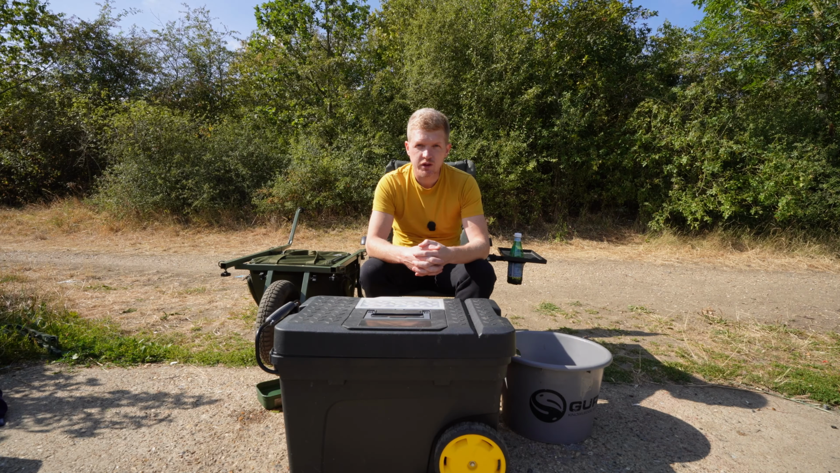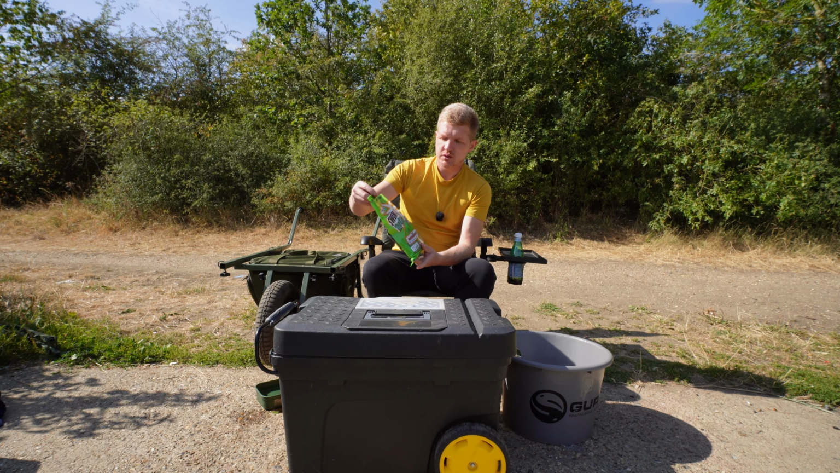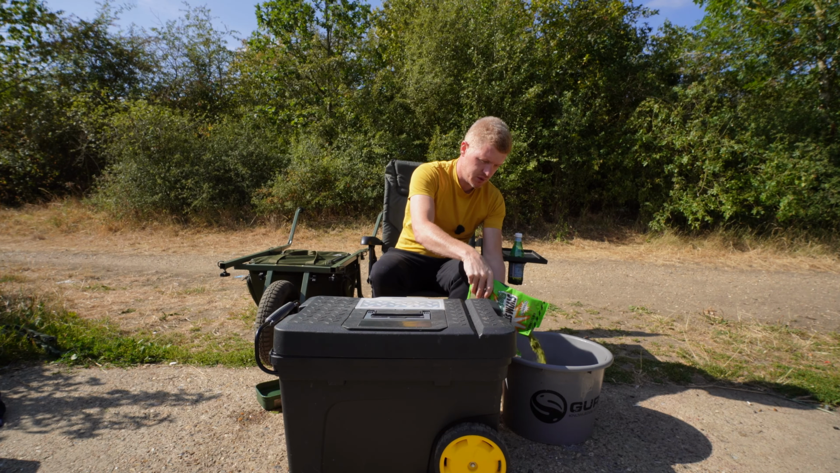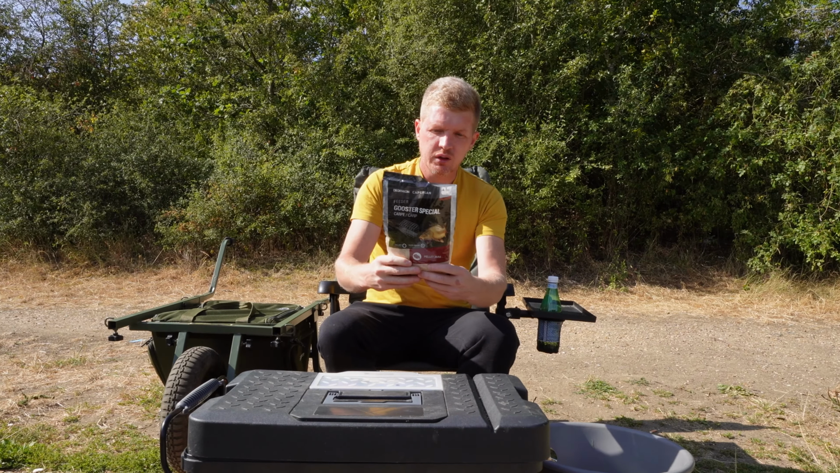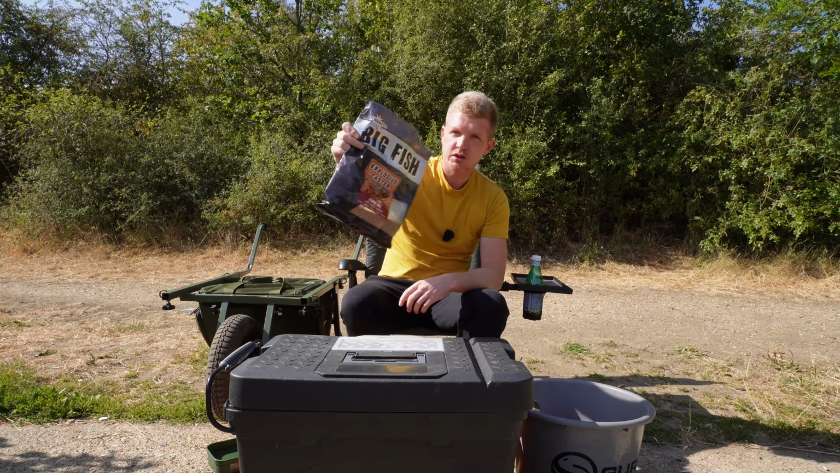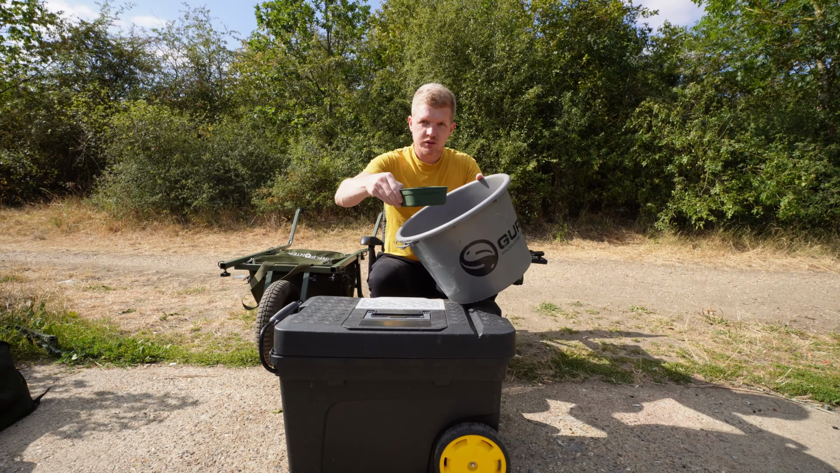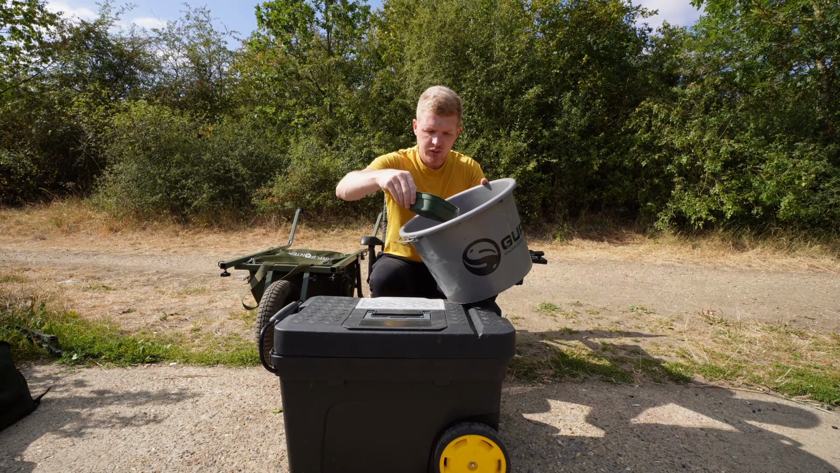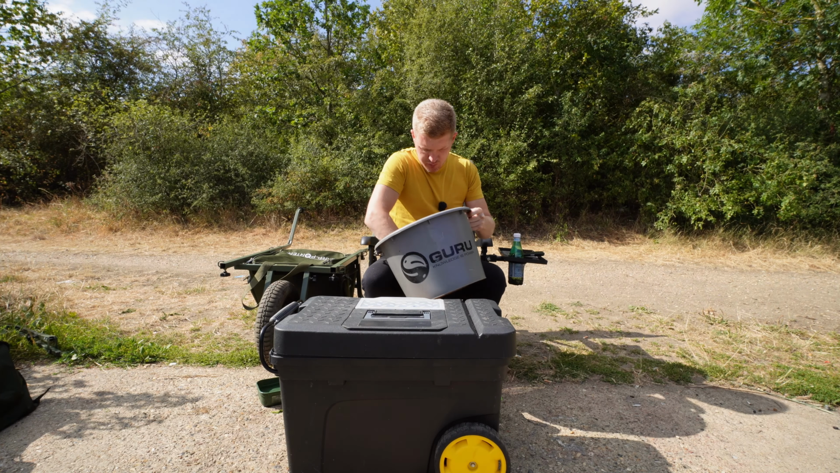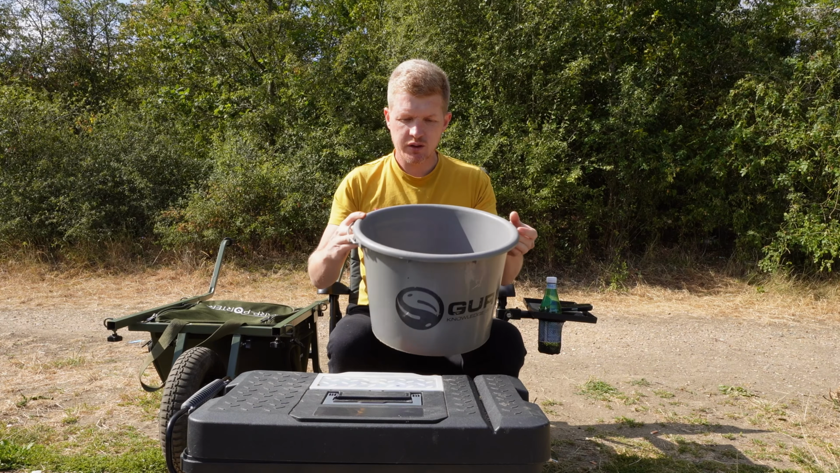I got my 2 feeders with me. I'll just mix some bait. I got some swim stim that are in a green ground bait. Then I got Gusta special ground bait for carp, and I got some big fish explosive caster. I'll just add some water. Okay, that's it. It's looking nice.